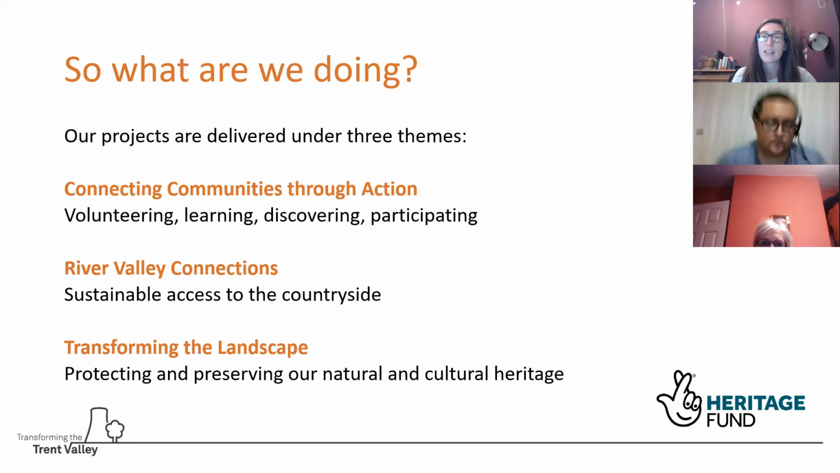They include things like where we reprofile some of the river to put in some of the meanders or reinstate some of the paleo channels, improving some of the area for wildlife, improving the wetland habitat, reinstating some of the floodplains and working with natural flood management to hold the water on the floodplains where it belongs. And then finally, the cultural heritage projects, so looking at some of the built heritage and the history of